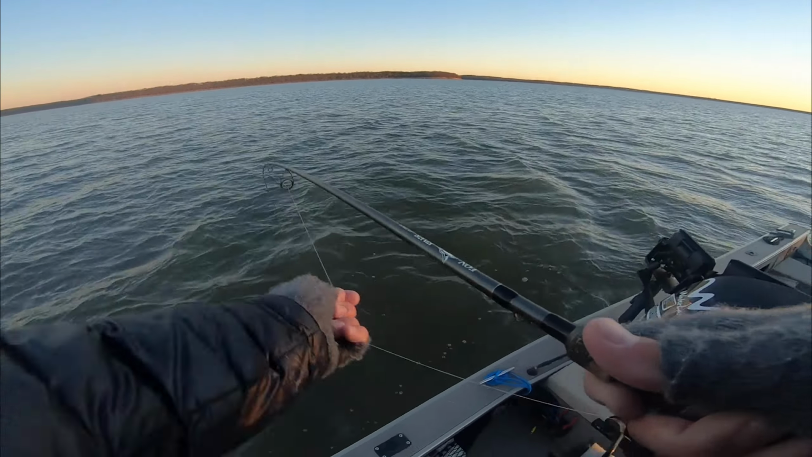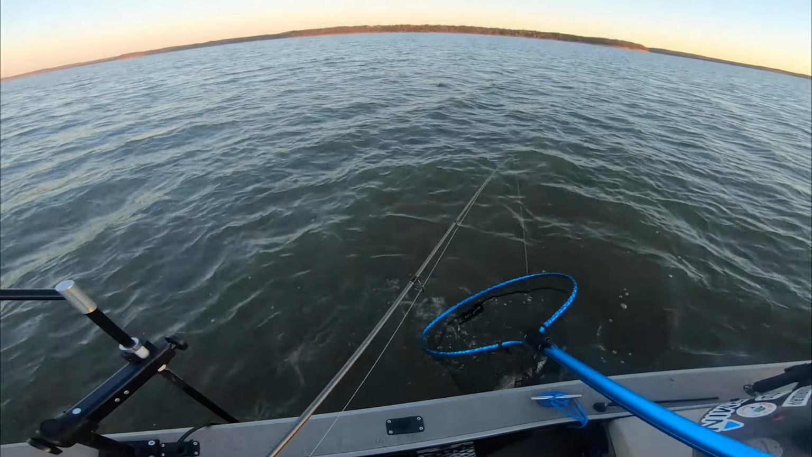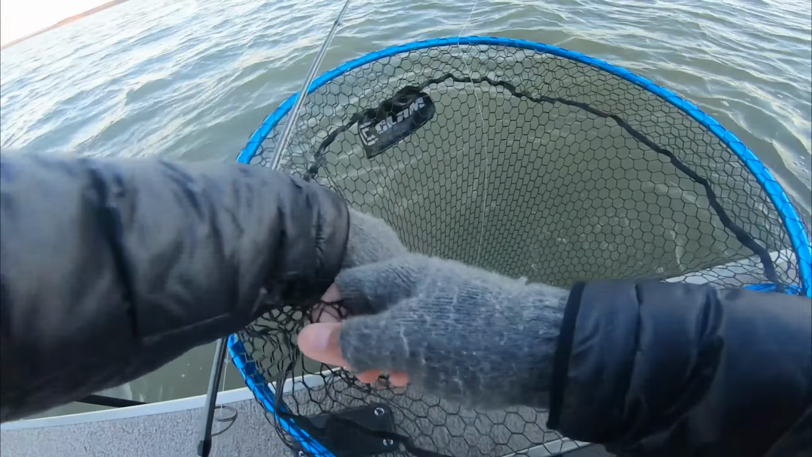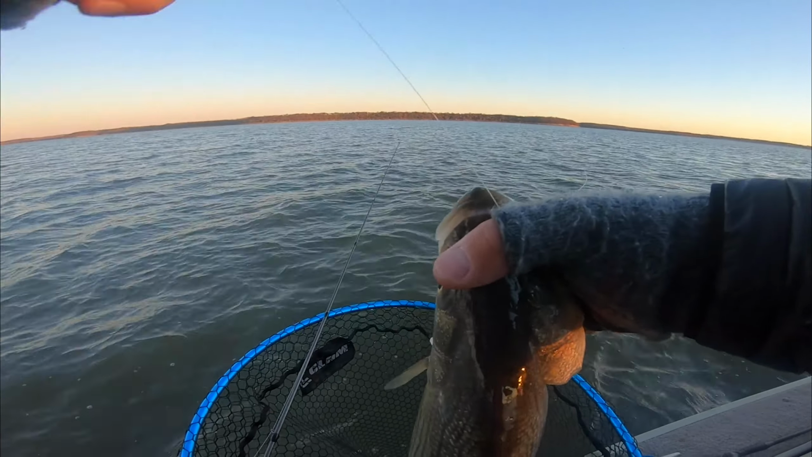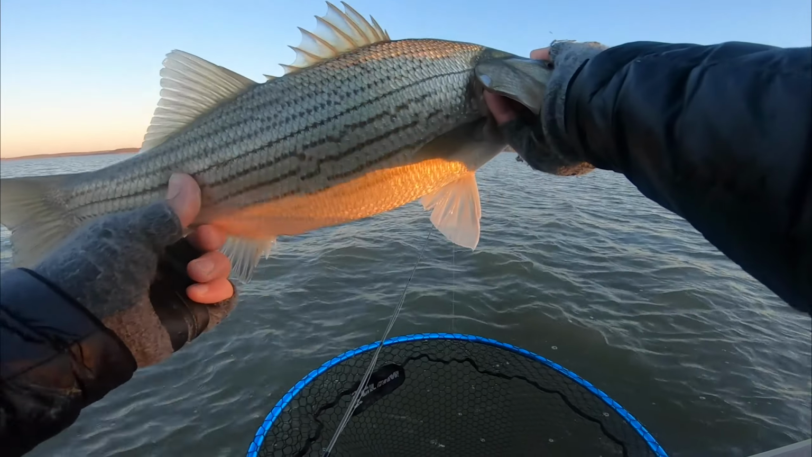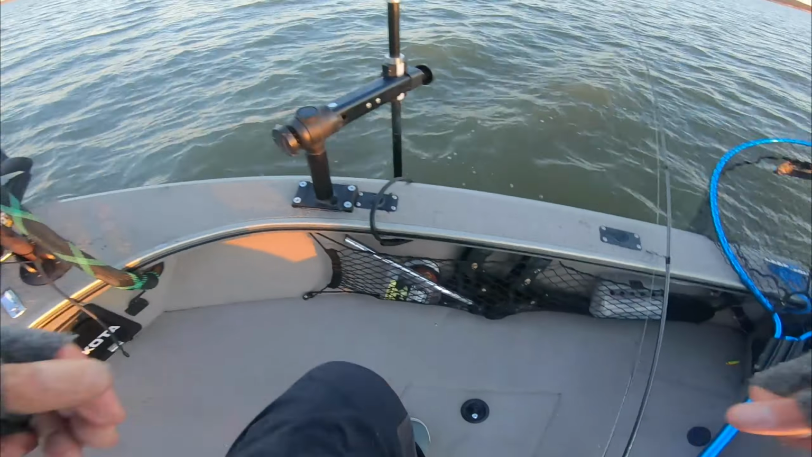You bet. All right. Just as the sun hit the trees, got one to go. Not a super long one, but definitely fat. The 2 3/4 inch hammer tail just lost the tail. First bite of the morning. Going back. Nice. Let me show you guys the screen here real quick.